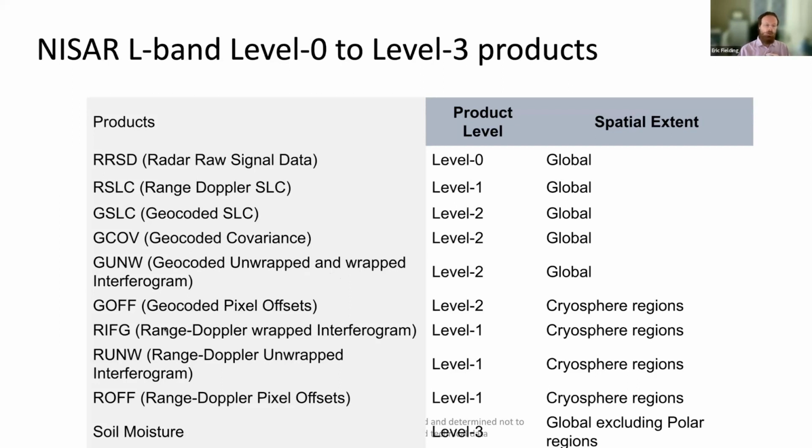There's a special radar coordinates level 1 wrapped interferogram at higher resolution that's going to be over the cryosphere program areas, and unwrapped interferogram at a higher resolution over cryosphere areas. And the pixel offsets in range Doppler coordinates, also only over the cryosphere. And finally, there's the level 3 product, which is the soil moisture, which is going to be global, except over the cryosphere because there's no soil on the ice sheets.